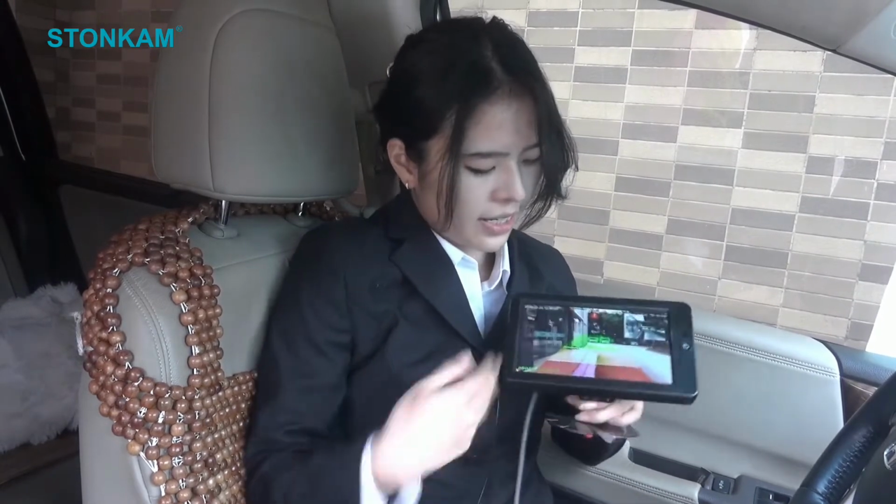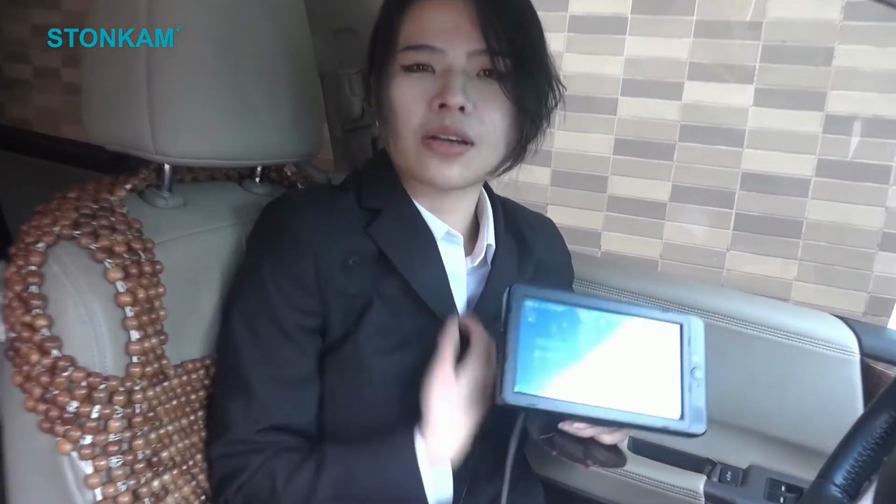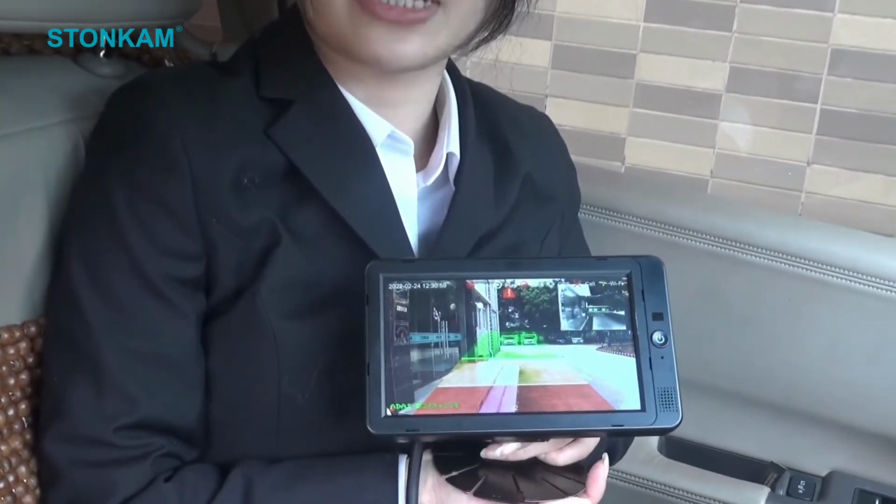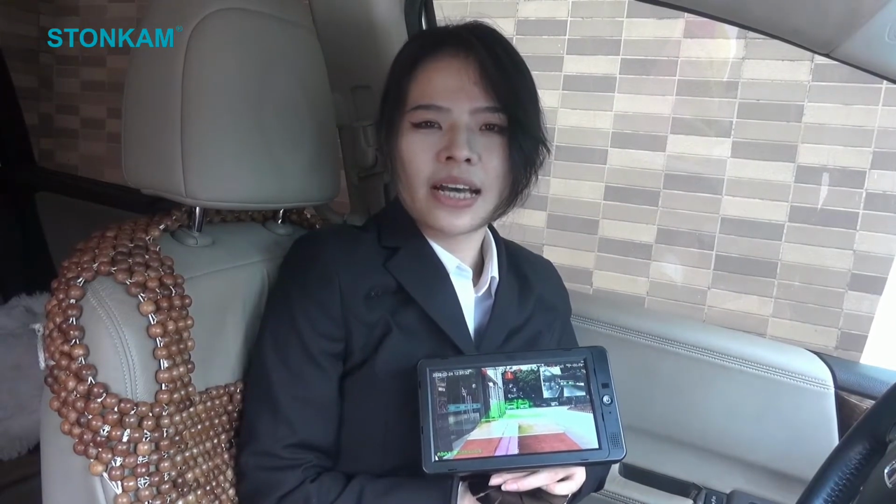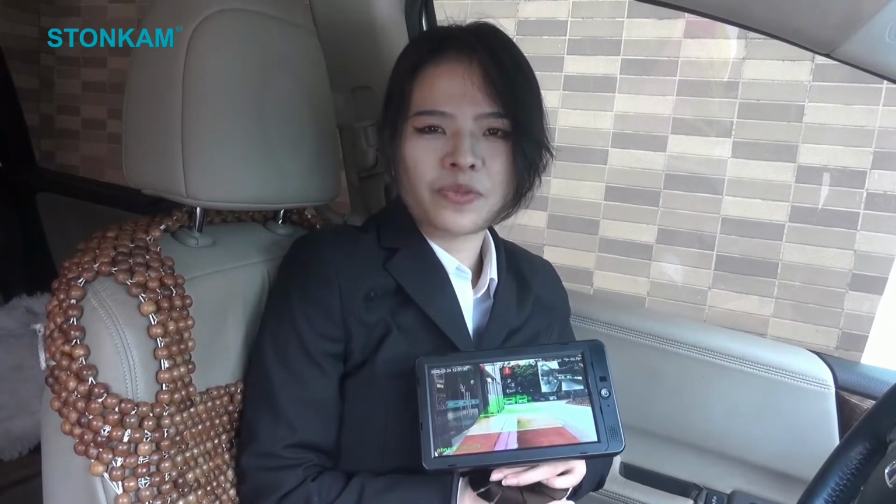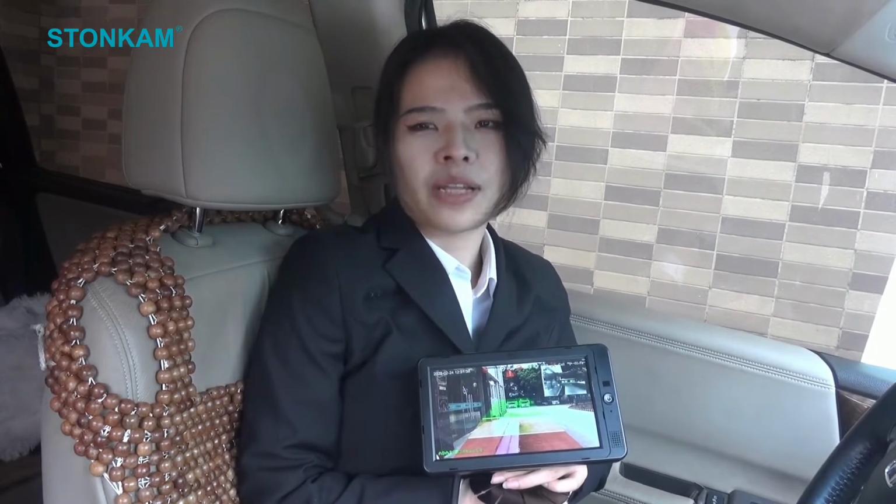Okay, I see. How about the resolution if I use it with a monitor? Is it clear enough? Clear as usual. You can see. I'm saying that because StoneCam has almost upgraded all of our series to 1080p input and output. Yeah, I'm still surprised that our engineers made it a reality with this new series of the new technology. Yes, more than that, TC933 system can be automatically upgraded by the USB flash drive. That's quite friendly to the users.